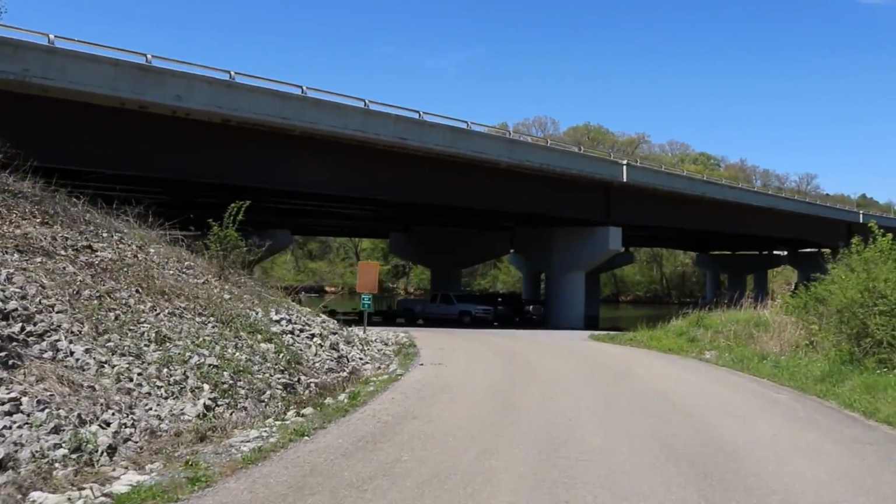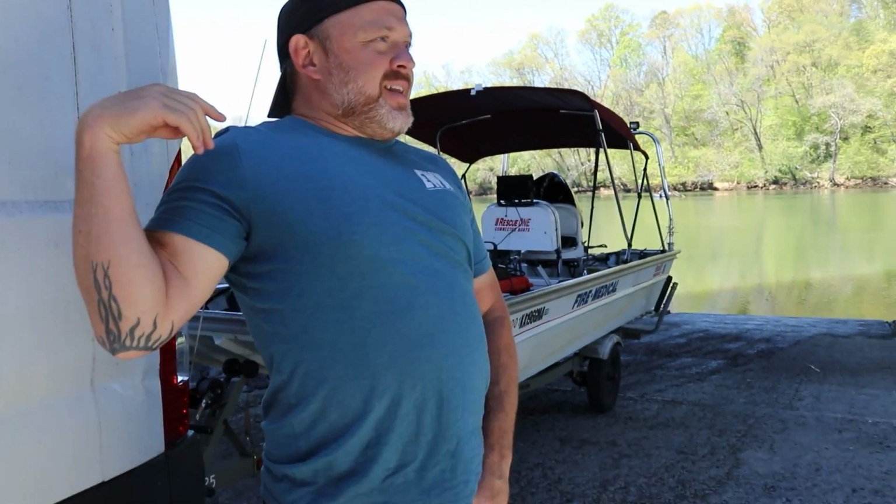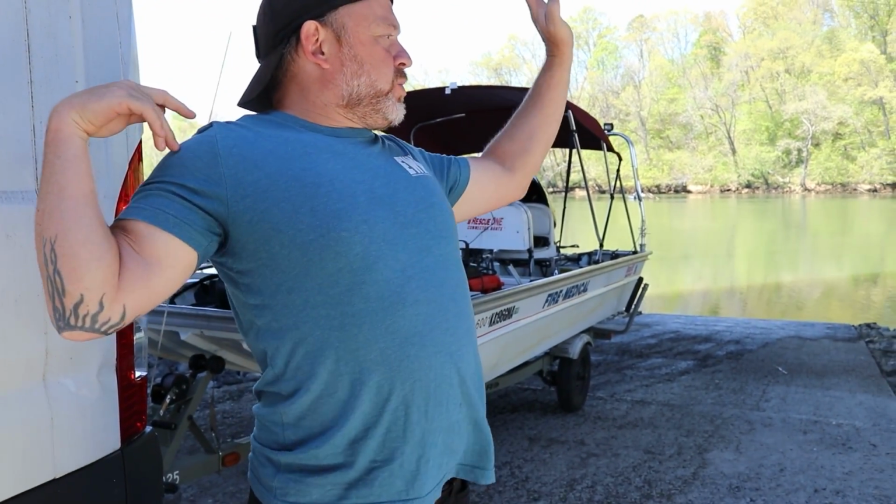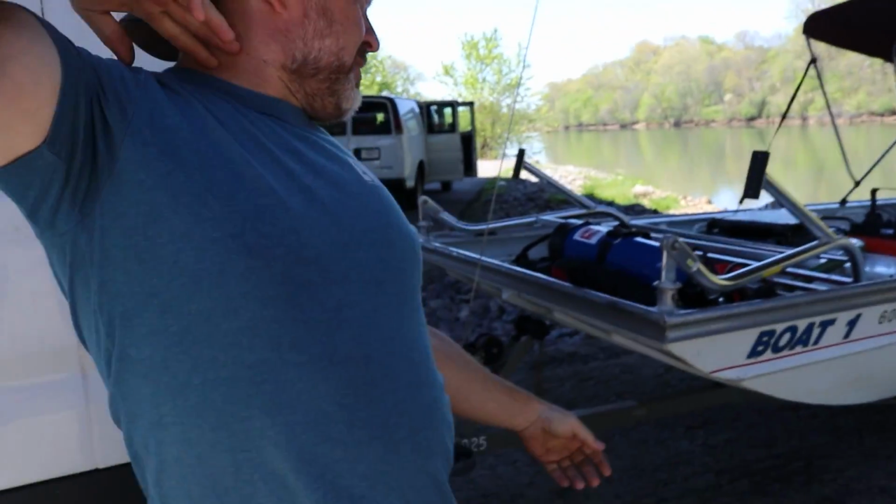I think it's pretty shallow out here too, man. But this is where I thought. It's so deep. I'm sure it's deep enough. And under the bridge is usually deep, you know? Yeah. But we'll put in here and check.